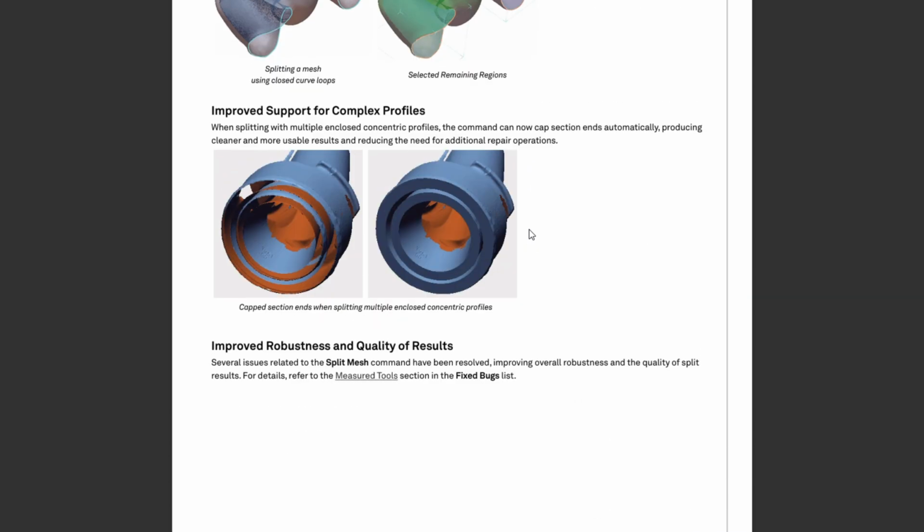There's also improved support for complex profiles. So when splitting with multiple enclosed concentric profiles, like you see here with this capped end that we need to generate, the command can now cap the section ends automatically. Again, it's going to make it cleaner, easier, and just generally a better experience for the users.